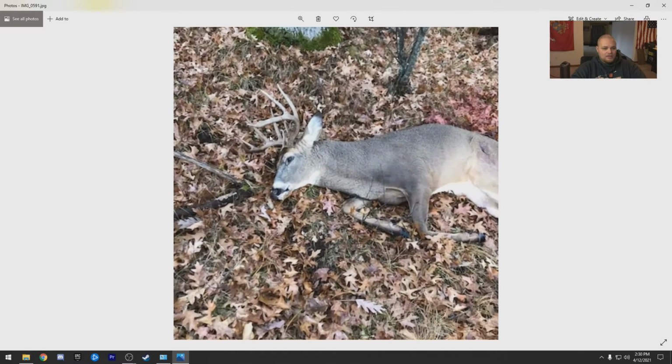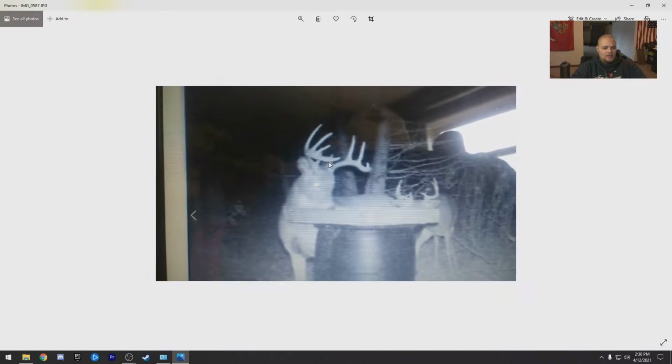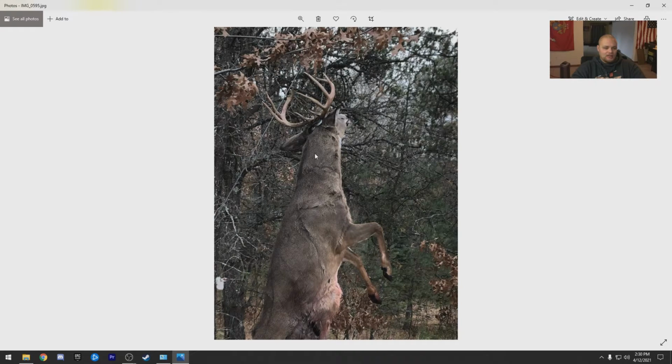Oh yeah. Congratulations! What a deer! What a buck! That's a wall hanger for sure. Congratulations to whoever sent this in. Awesome buck. Oh my god, he's so big. That is a big deer.